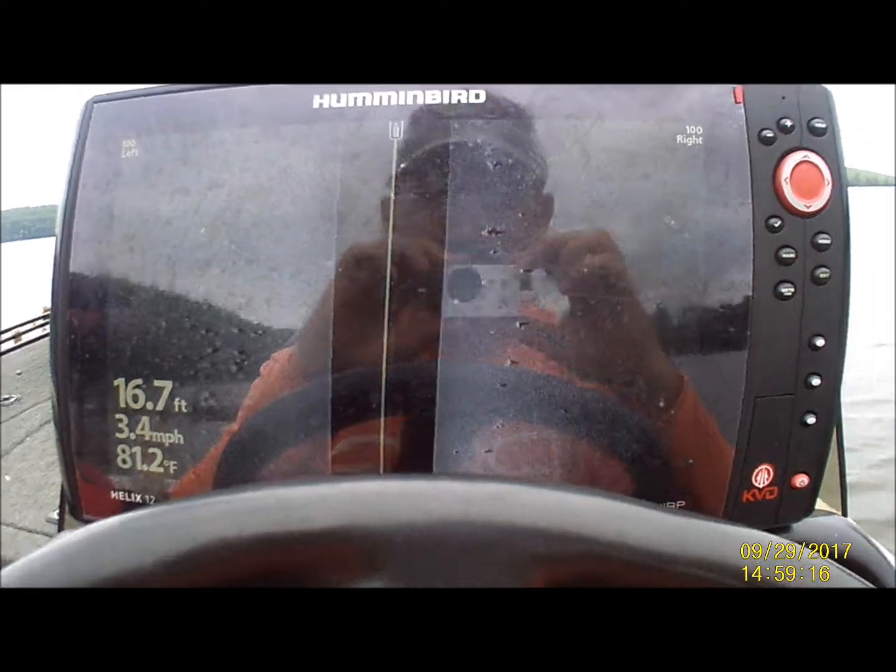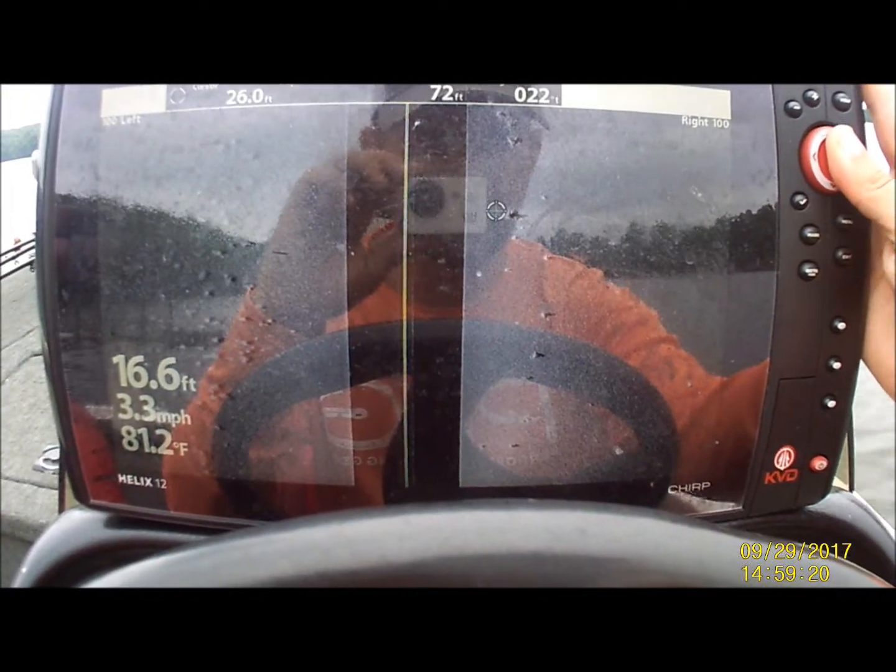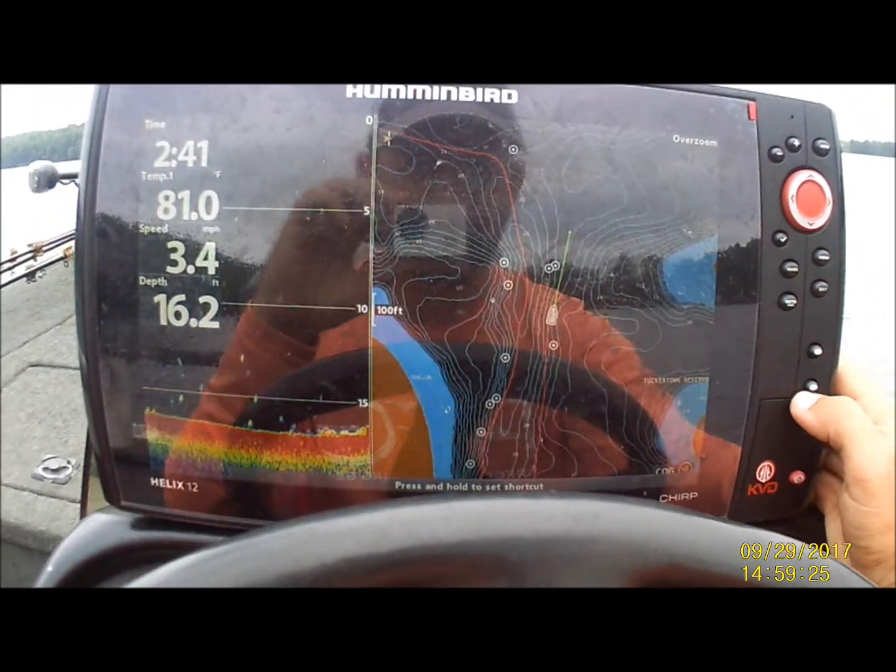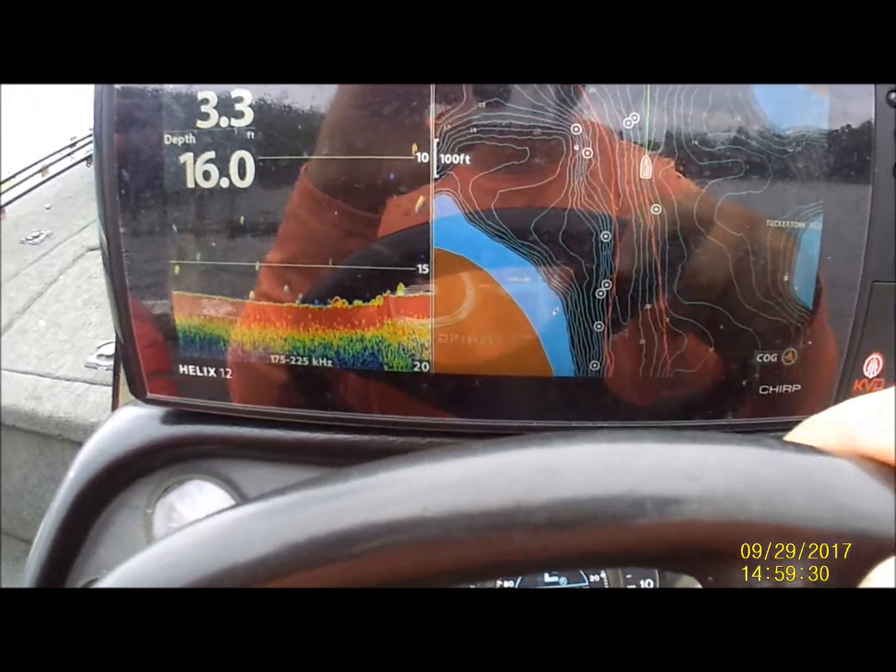Alright folks, we're out here today. We're going to do a little Finding Fish 101. As you can see here, I am marking some underwater stumps. I'm going to go back here and you can see my channel here. You can see my waypoints and I marked each one here.